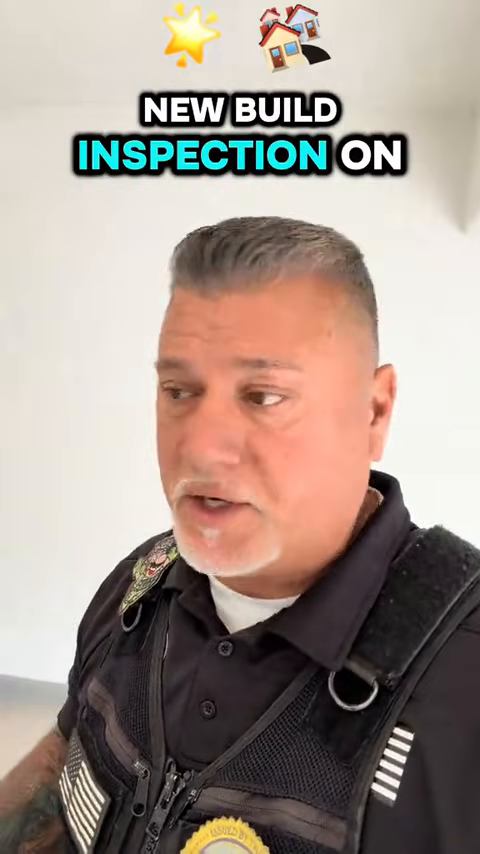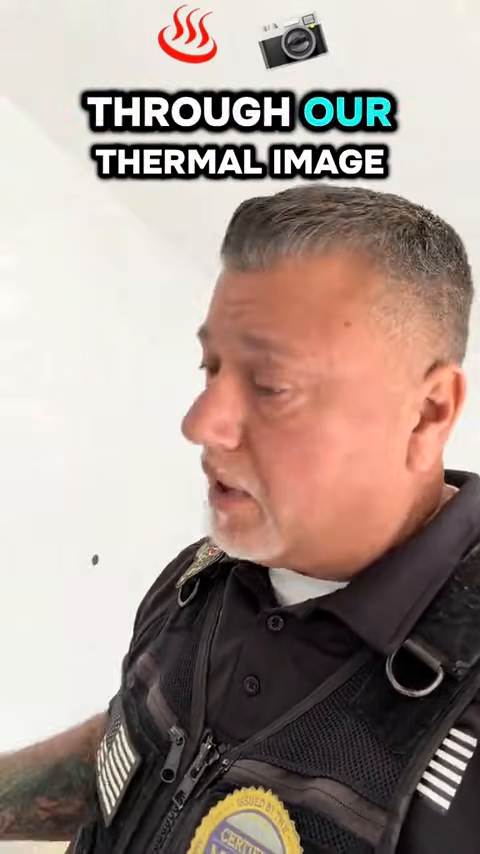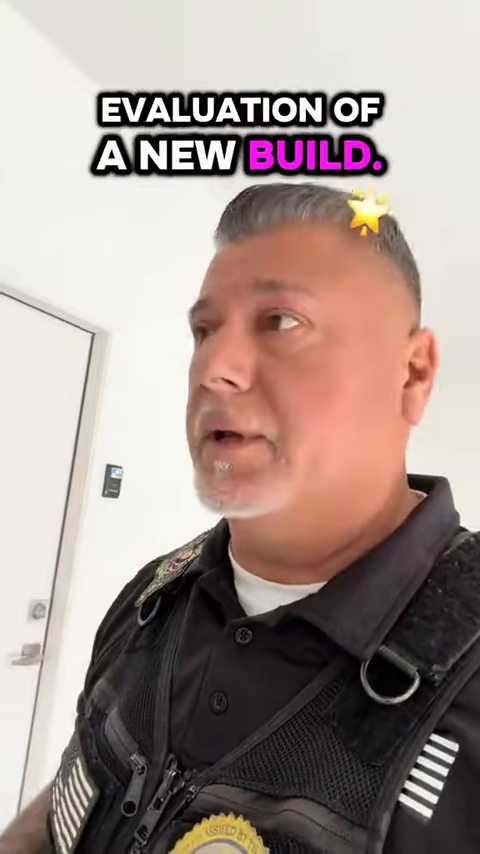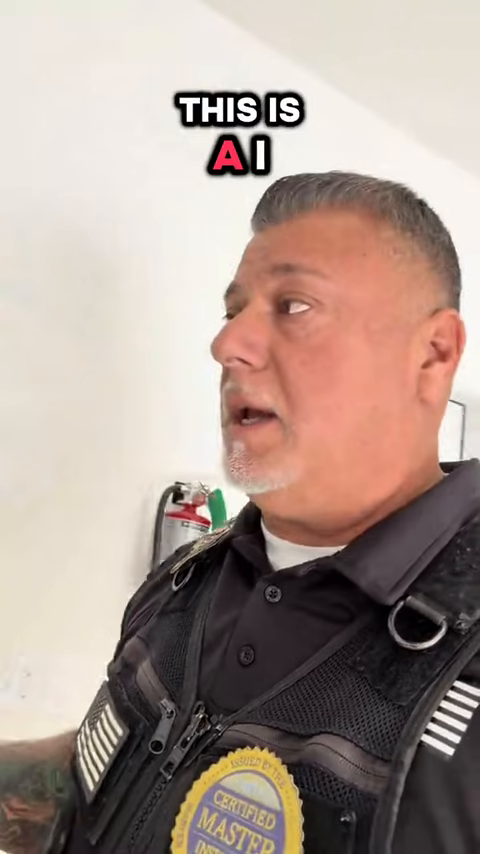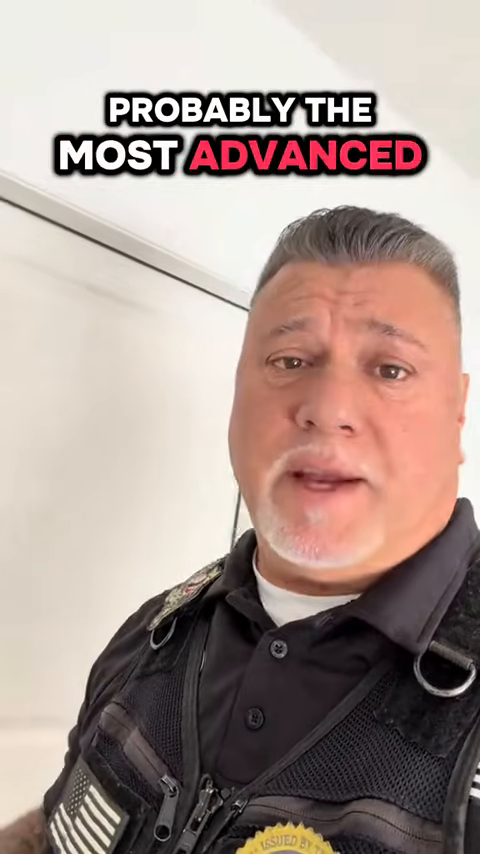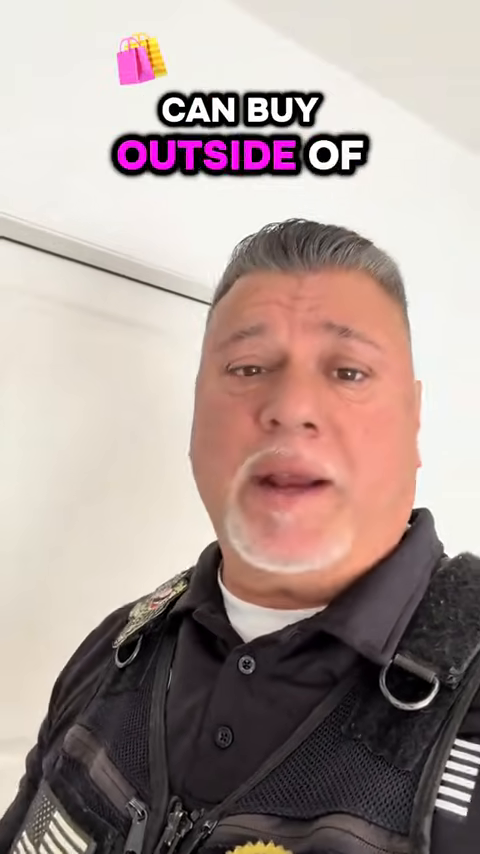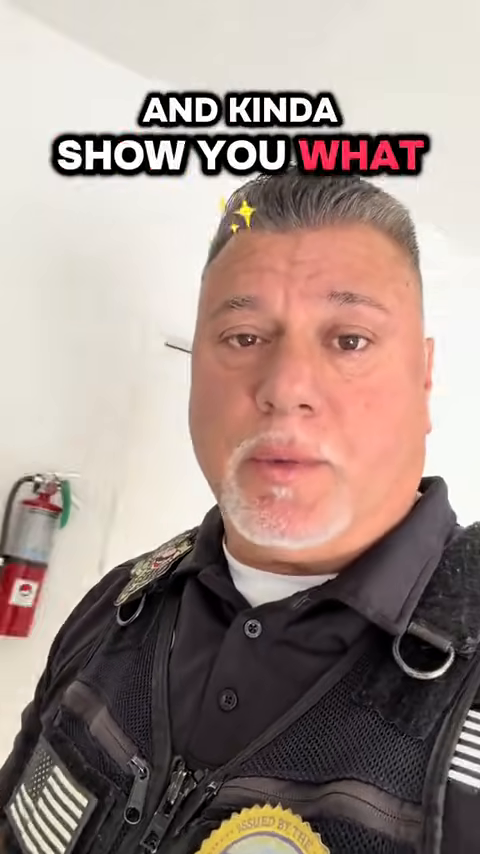Today we're in the city of Chino and we're performing a new build inspection on a 3-story condo. I'm going to walk you through our thermal image evaluation of a new build. We're going to use our Thermal Master camera. This is an IR camera. This is one of probably the most advanced thermal cameras that you can buy outside of FLIR. So we're going to walk you through that process right now and kind of show you what we do.